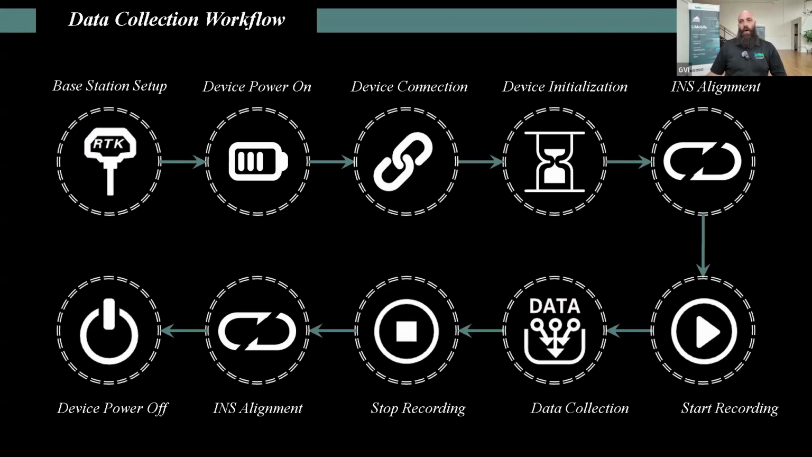So just to go through our basic data collection workflow, we have a base station that we would set up. It could be a third party or it could be a base from Green Valley. Set up your base station prior to the collection within your collection realm. You'll just power on the device, simple as it may be, and connect to the web interface via an Android device or an Apple device, any device, really, a laptop.